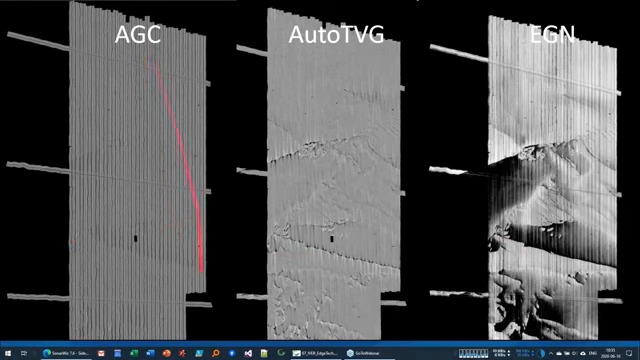AGC, or automatic gain control, is really optimized for working on small sections of a track line. So if you're looking for targets like a shipwreck or an airplane or something like that, it maximizes the dynamic range of a small area. And it has a tendency to remove geology. And that's the problem when you're making a mosaic. So we took this data set and ran AGC on it. So the settings were the same for every single track line, and it looked like a big gray blob. You can't see anything.